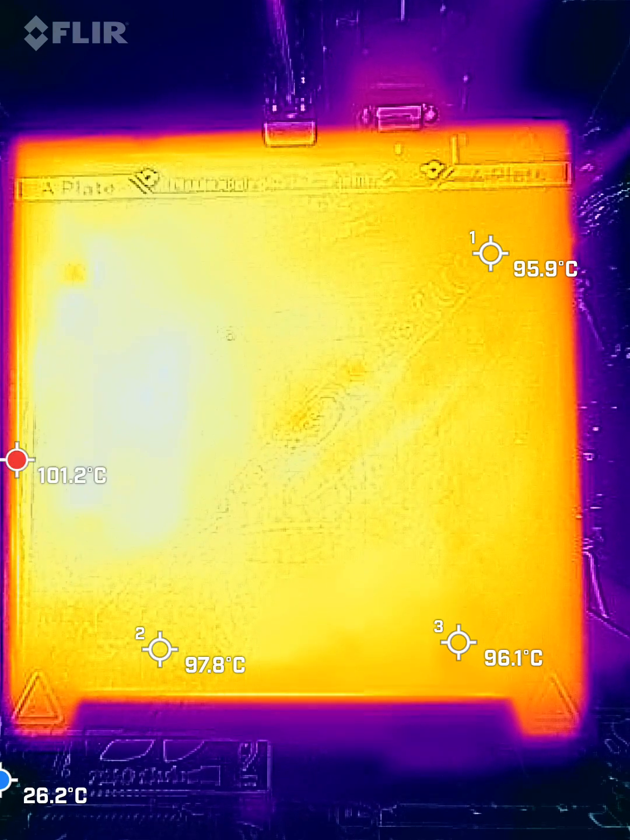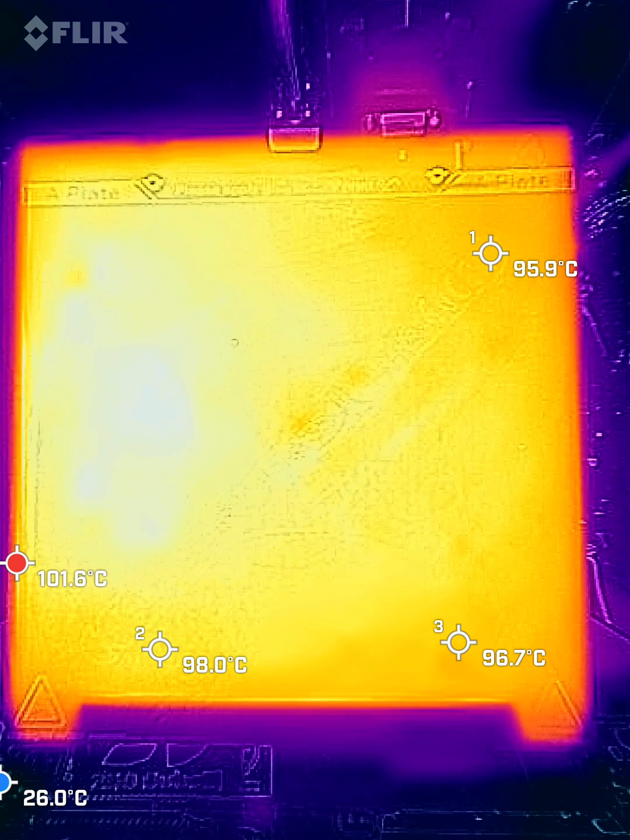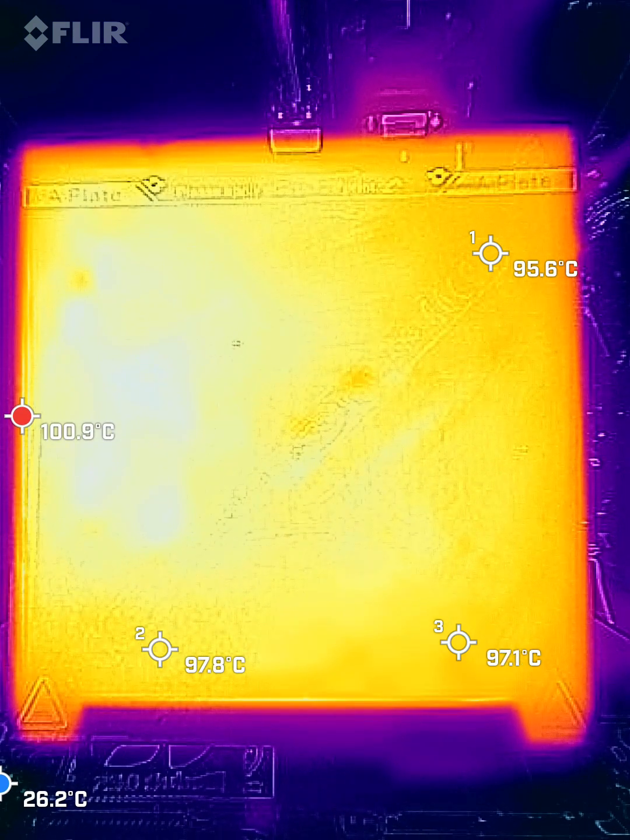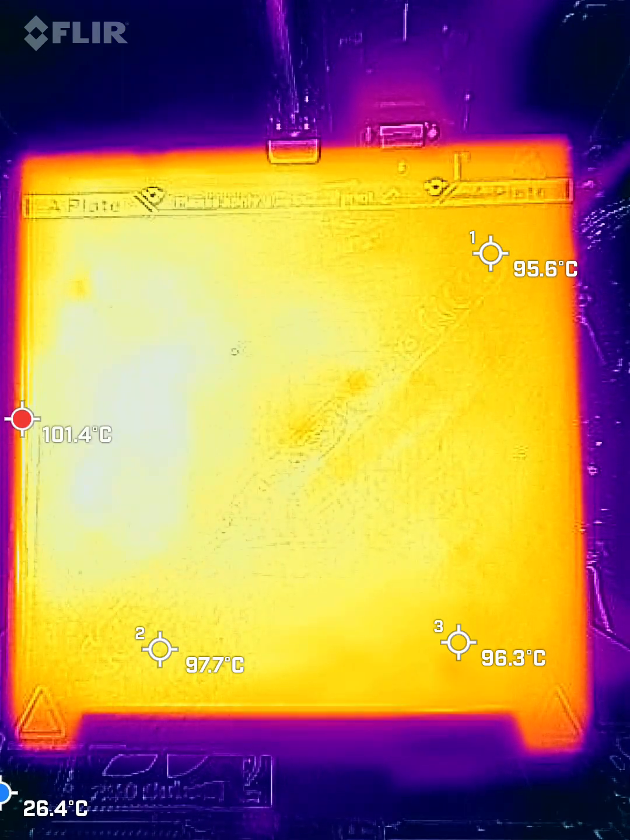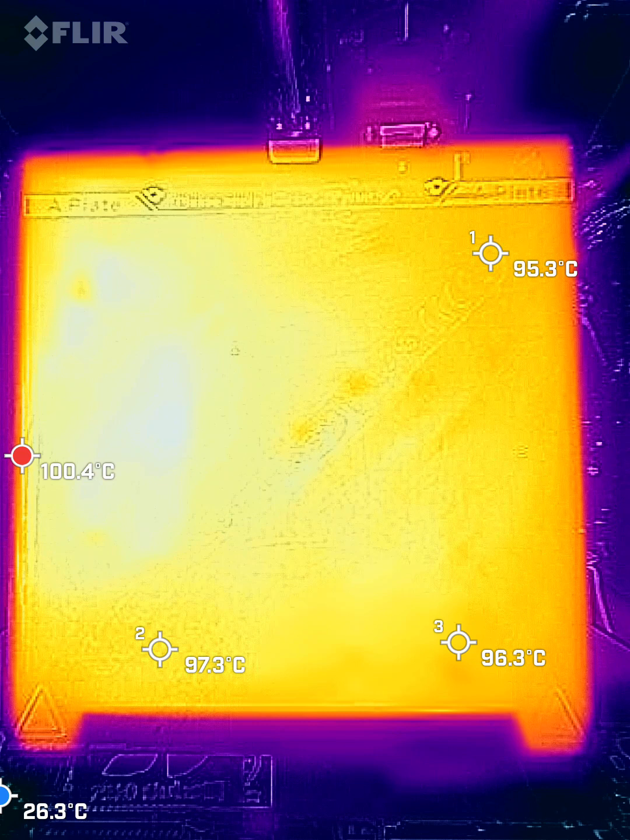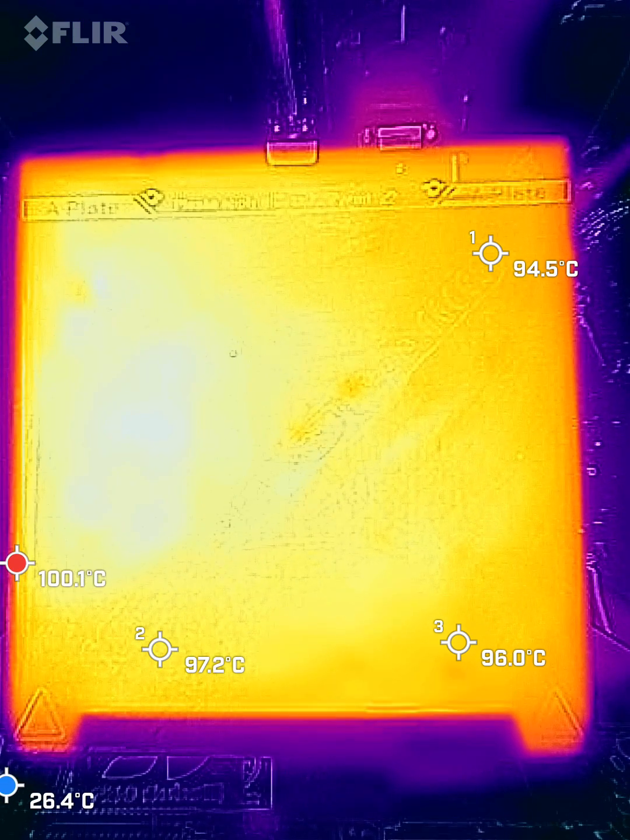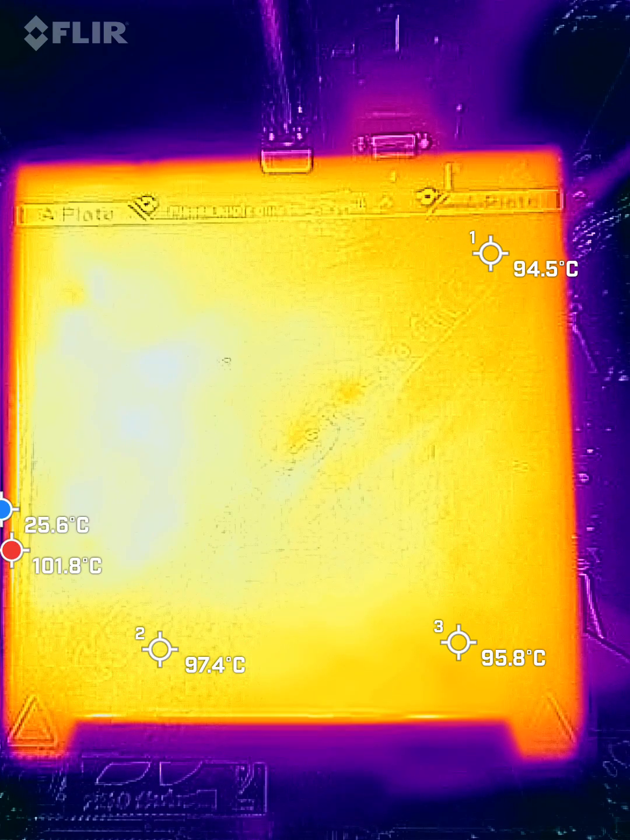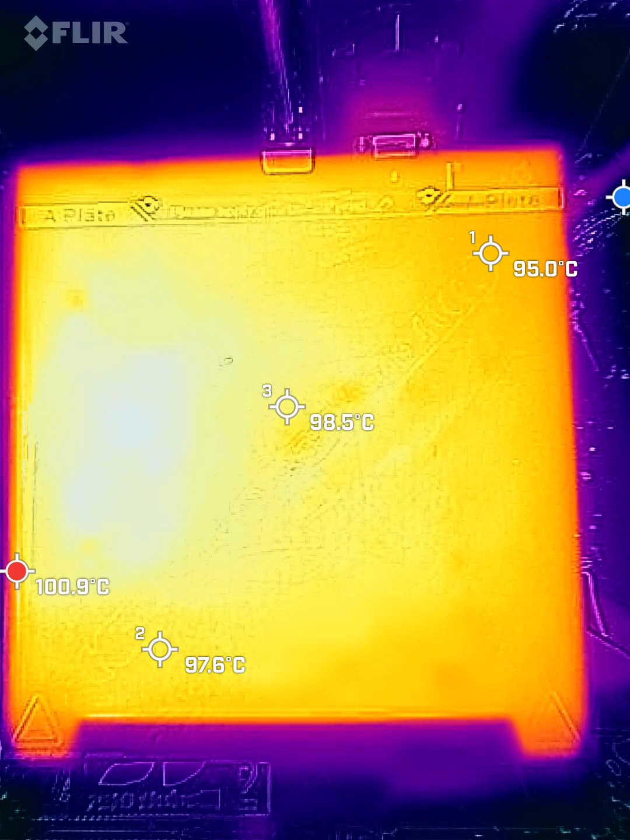All right, so now the front left is 98, front right is 97, rear right is 95 and a half. So that far right corner is like 5 degrees cooler, and the other two corners are a couple, 3 degrees cooler. Far left corner looks to be 100.